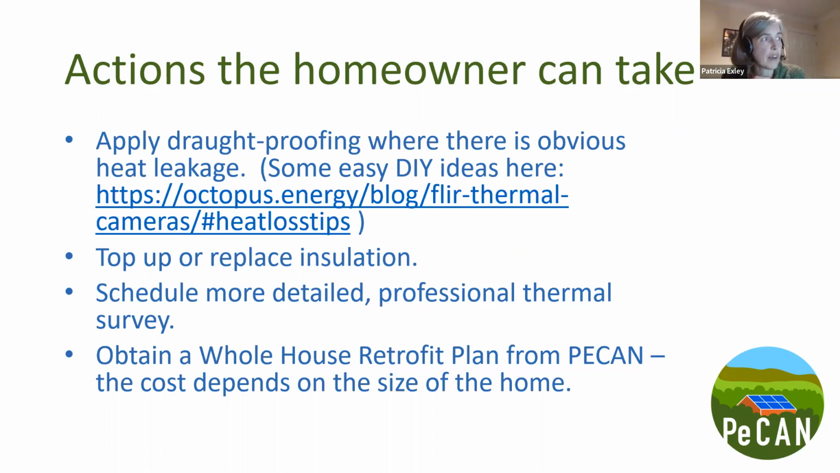Some of them are easy DIY ideas for people to stop losing heat from those obvious places that they're losing it. It may be that they need to top up their insulation, and the thermal imaging can help direct what areas of the house they need to do that with.